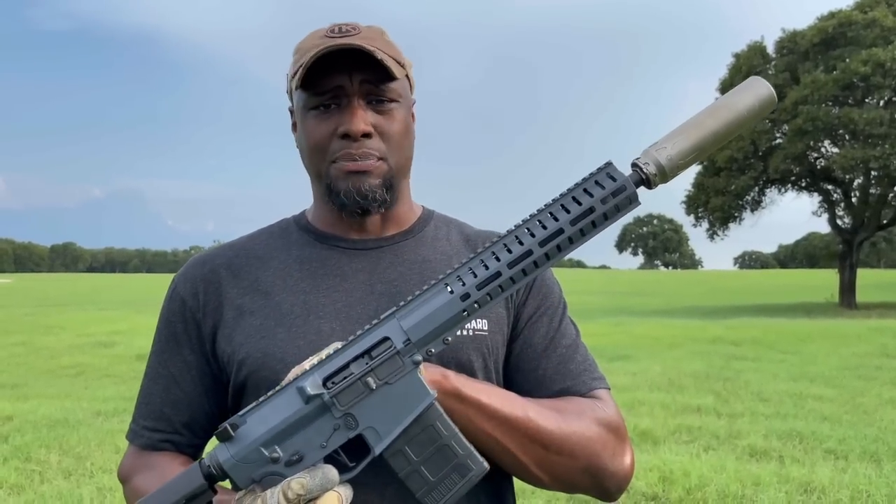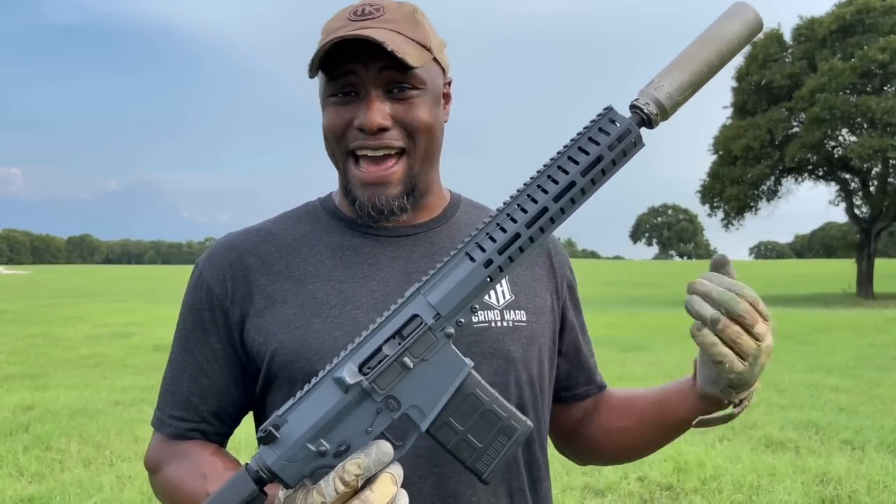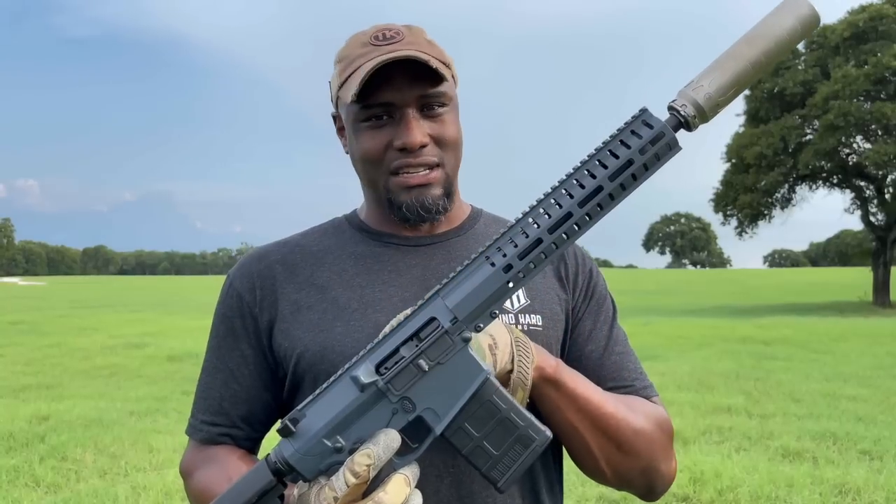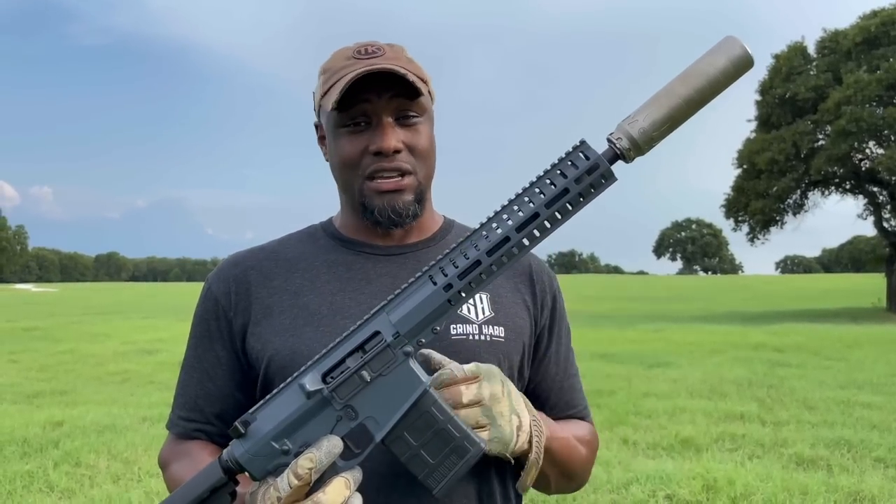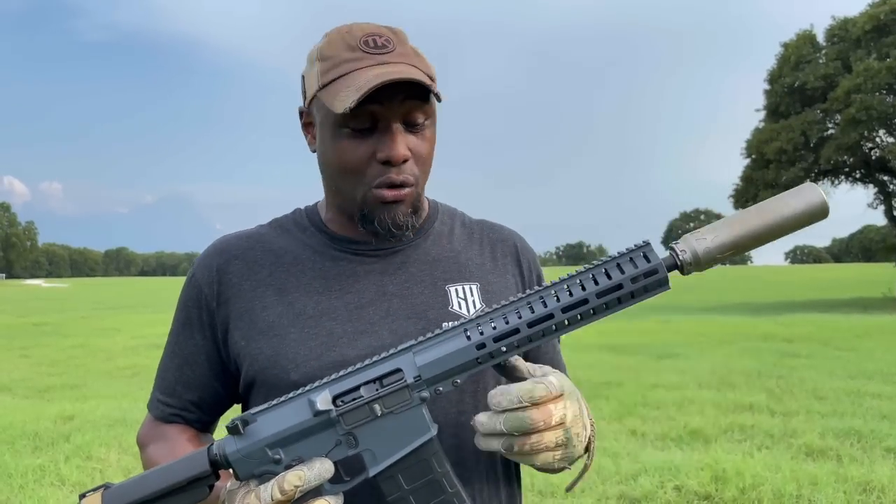Again, I don't have an optic on here because it's on another rig, and I'm giving this rig a break because I have other setups I need to be running. But you guys, you cannot go wrong with this. I don't know if those folks at CMMG are listening, but if you are, you did a really damn good job building this rig. I just don't see yourself going wrong choosing a CMMG. You just can't go wrong with it.